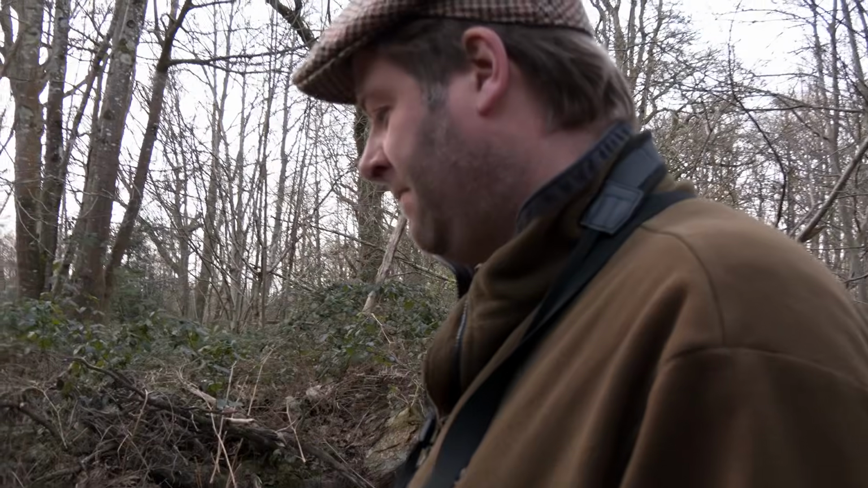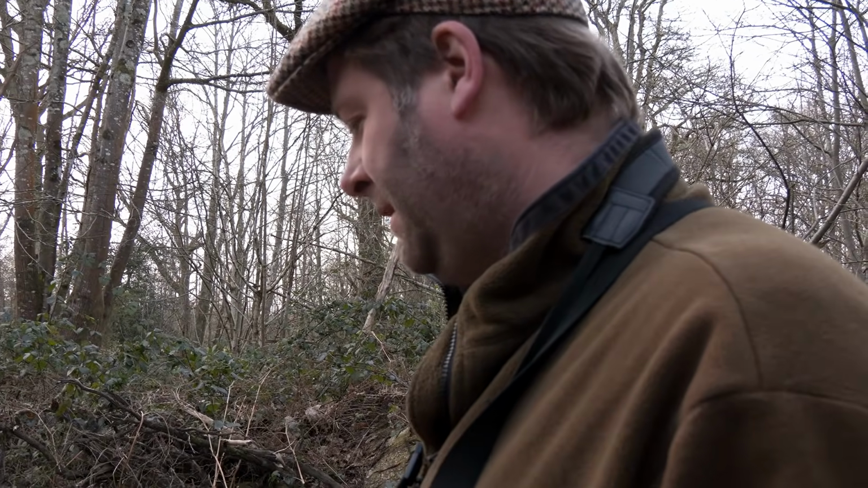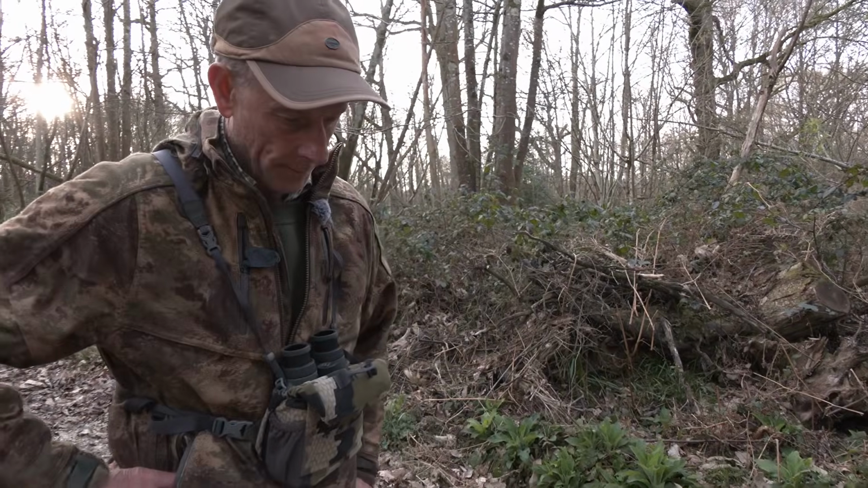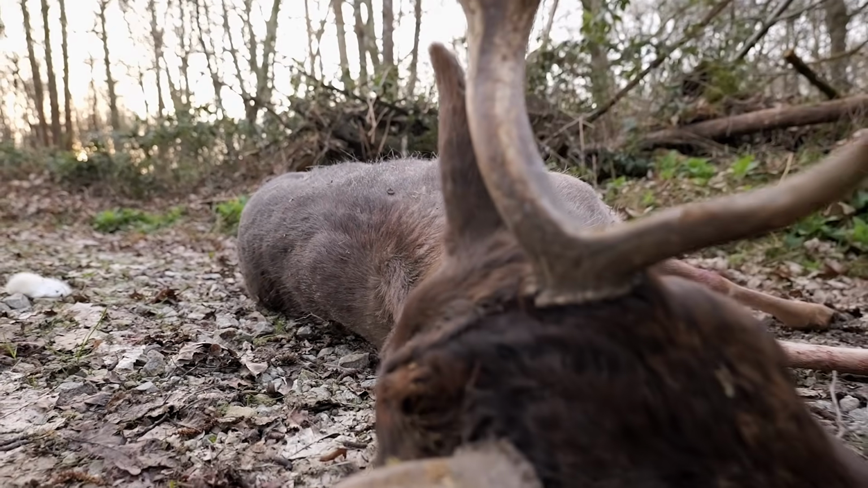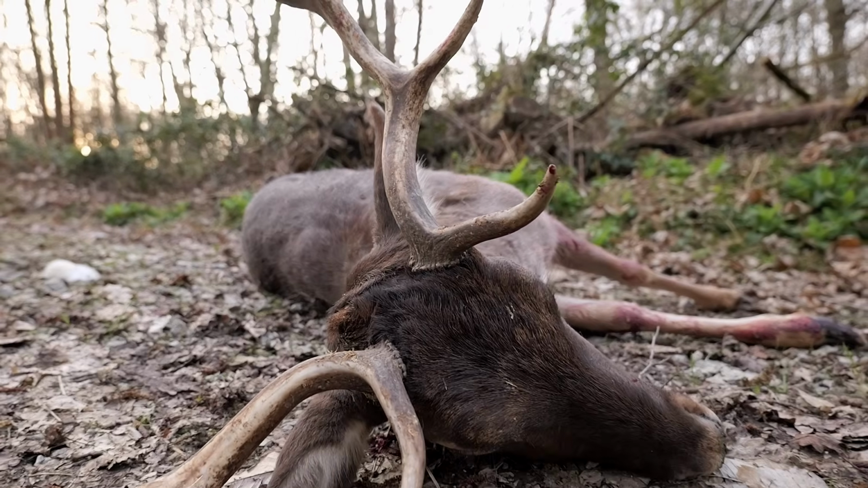And that's an example of a reasonably poor one, I would say, but I'm sure it's got plenty of fat in it with all of the mast here. So we'll open it up and have a look. As Tim already has a freezer full of venison, this animal will end up with Will's friend Russell Flowers at the Sustainable Meat Eater.